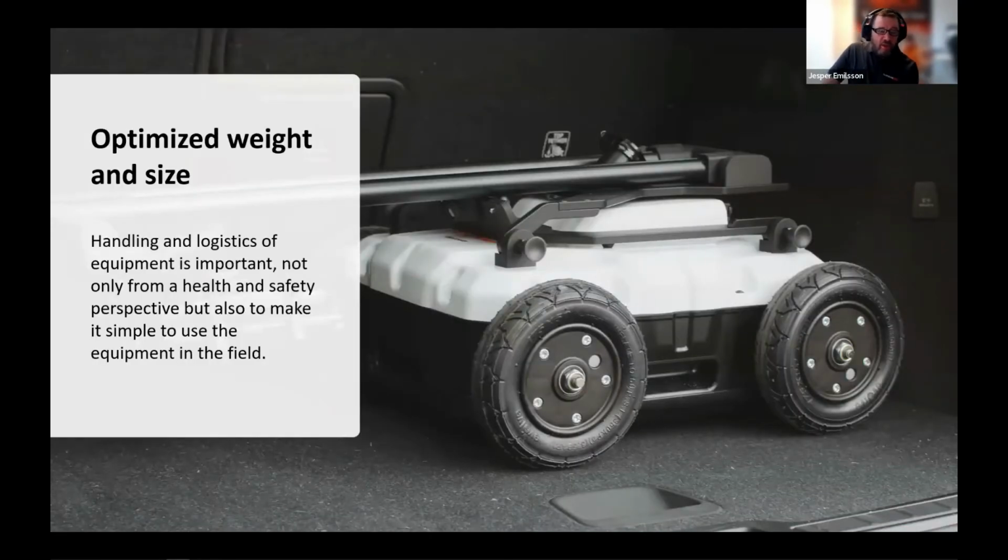This is just a few pictures of the size. This is the back of a car, Volvo, I believe. And it has been one of the most frequently asked things that our customer wants smaller and more lightweight equipment. And this is the answer to it.